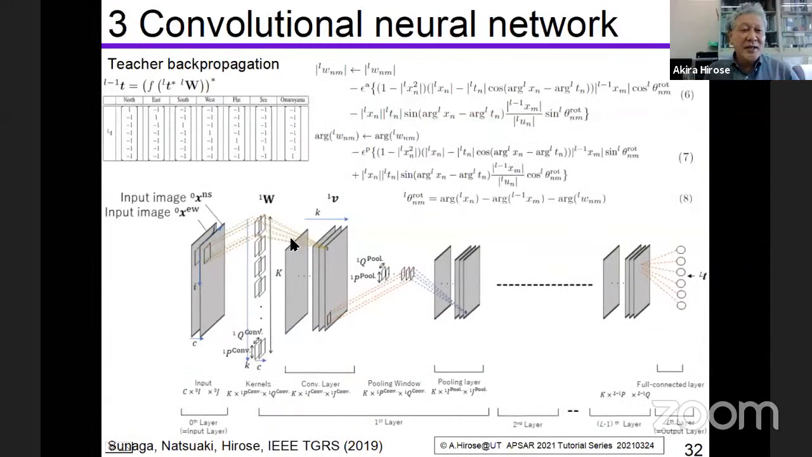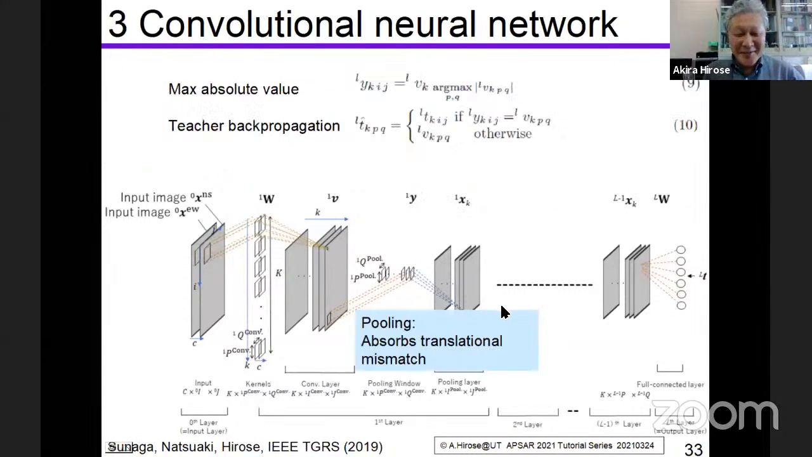And the teacher backpropagation is shown here in the equations, but it's okay. I skip it. Pooling. Pooling is, well, we will take max or average or something like that to absorb the translational mismatch in space.